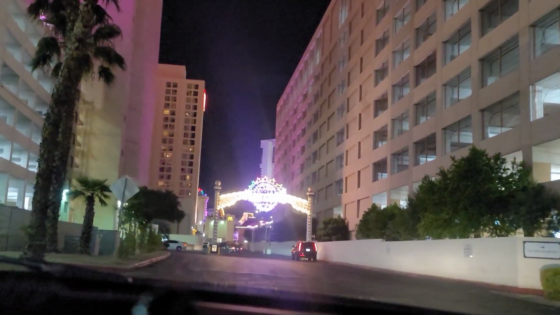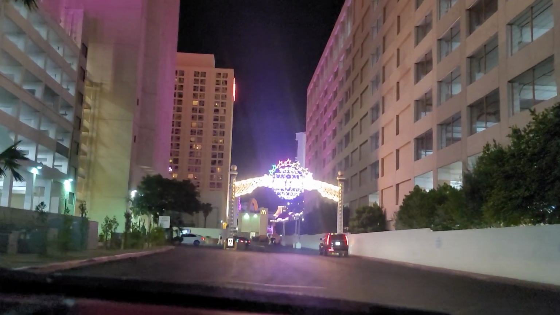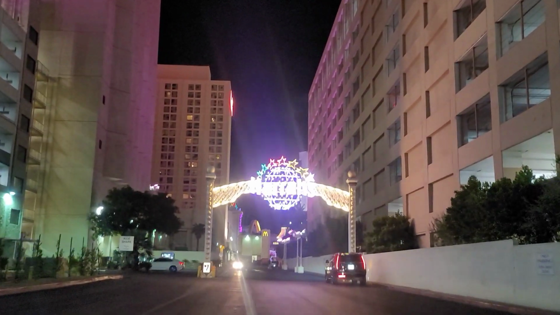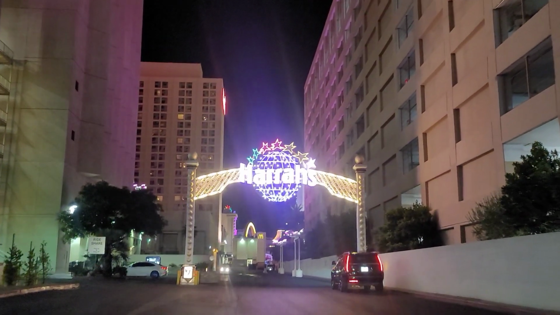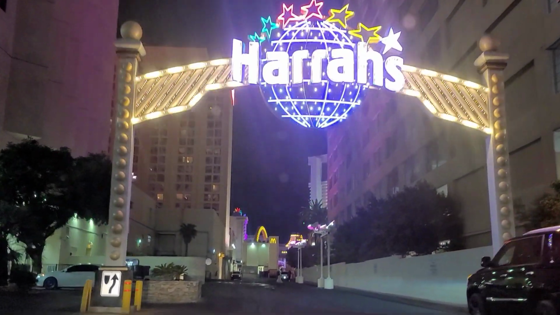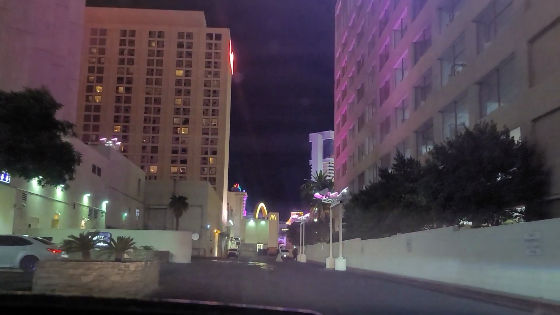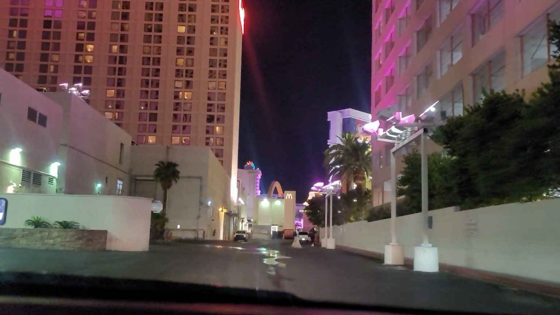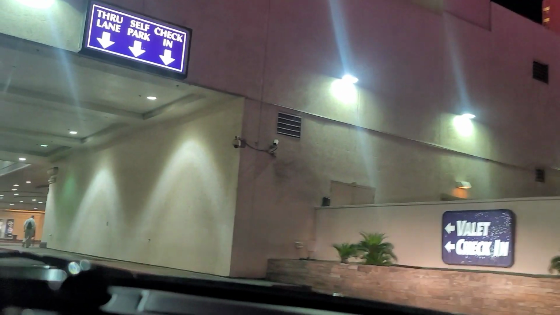Okay, guys, we're now headed through Harrah's. It's funny that these areas are so close together, but you have to drive in and out and weave back and forth just to get next door. In a lot of these places, you think you can just come right off the boulevard, but you can't. You're led around the back side of the building to come around.